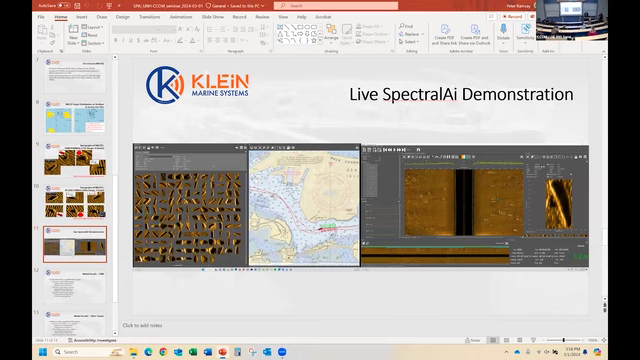Also, just a quick follow-up question. When you run that live validation, is it on the validation set that you put aside, or is that on the training set? No, that's on an independent set that you saw here.